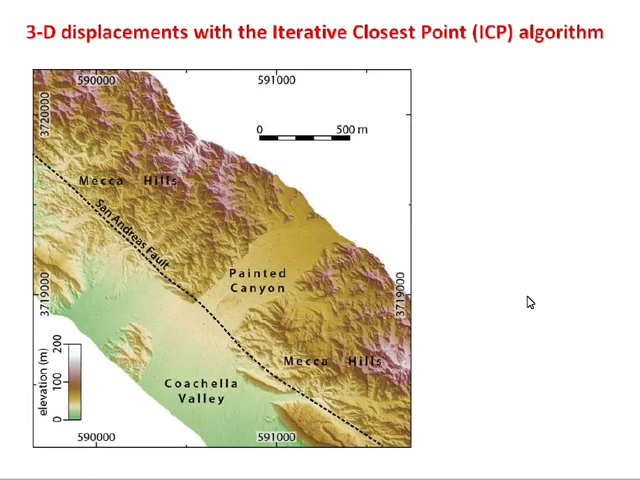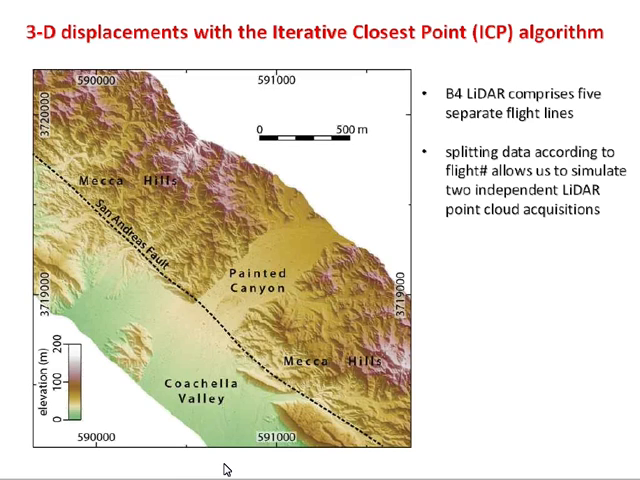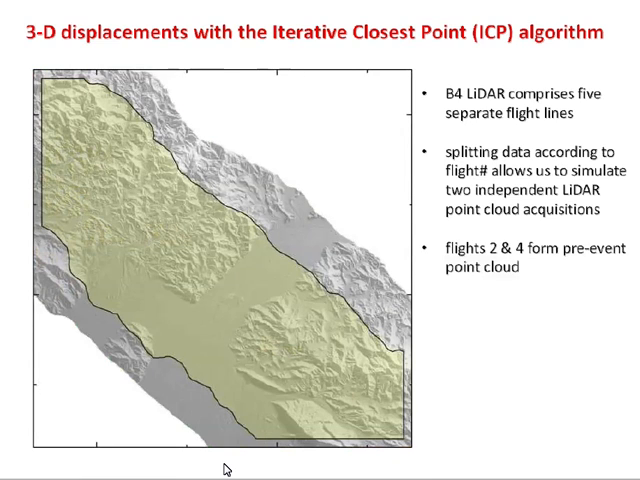It's got a nice mix of topography, very rugged topography out here, and then flat topography down in the Coachella Valley. The data set we have is the B4 Lidar survey, which was collected on 5 overlapping flight lines. So what we can do is split those flight lines such that we have independently acquired pre-earthquake and post-earthquake data. Let's call the flights 1, 2, 3, 4, and 5. They double overlap. So we used flights 2 and 4 to form a pre-event point cloud.